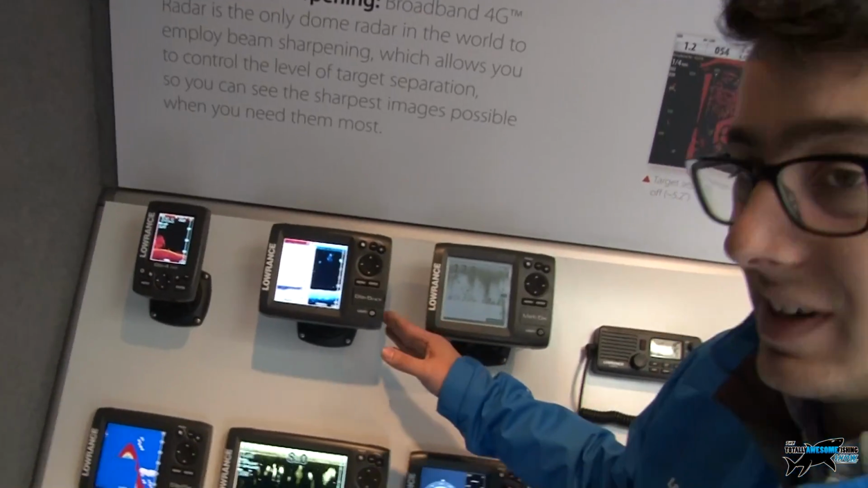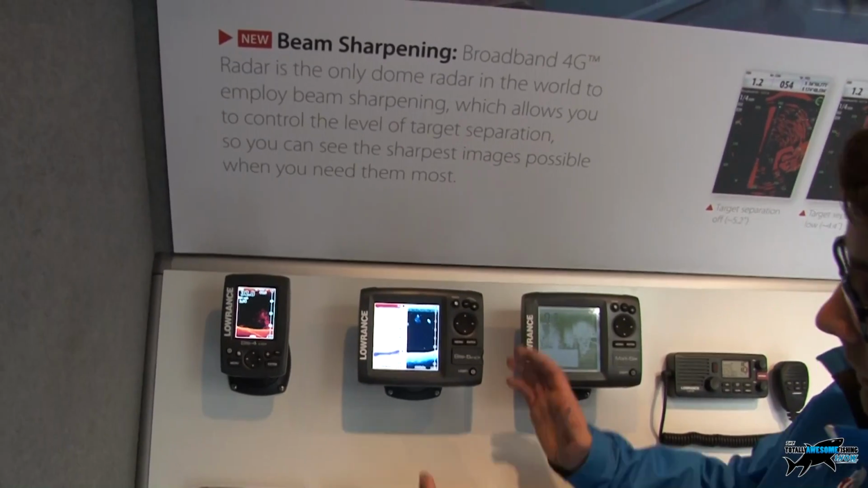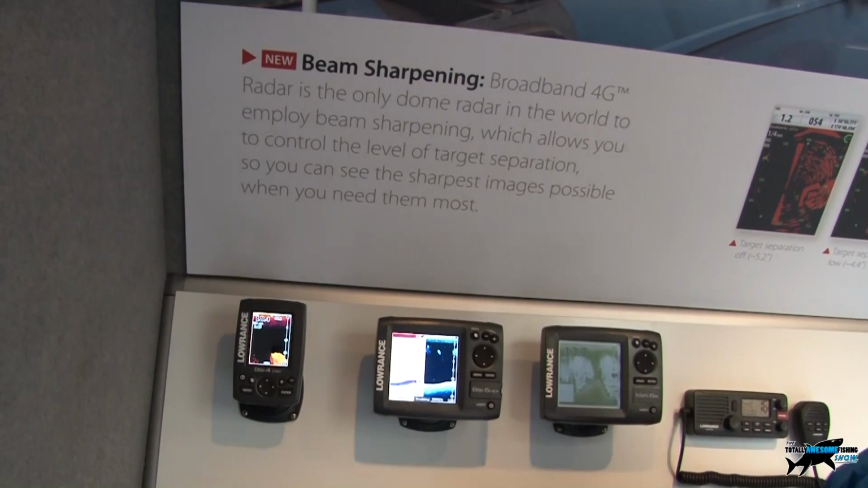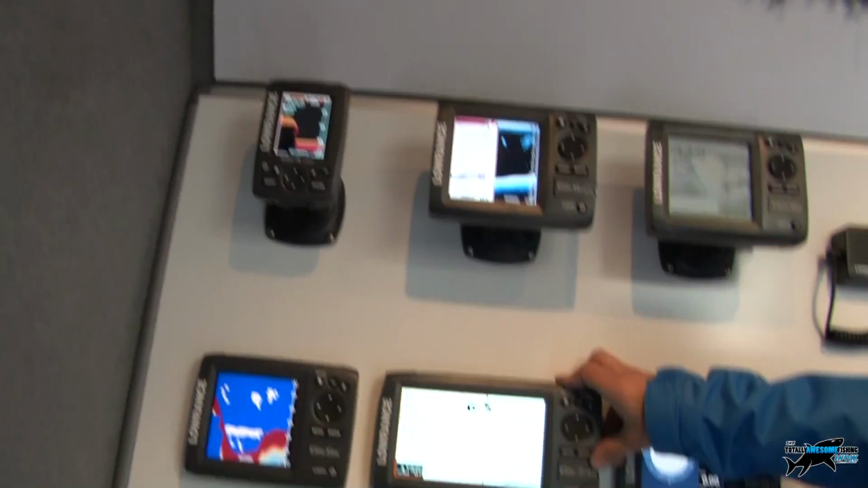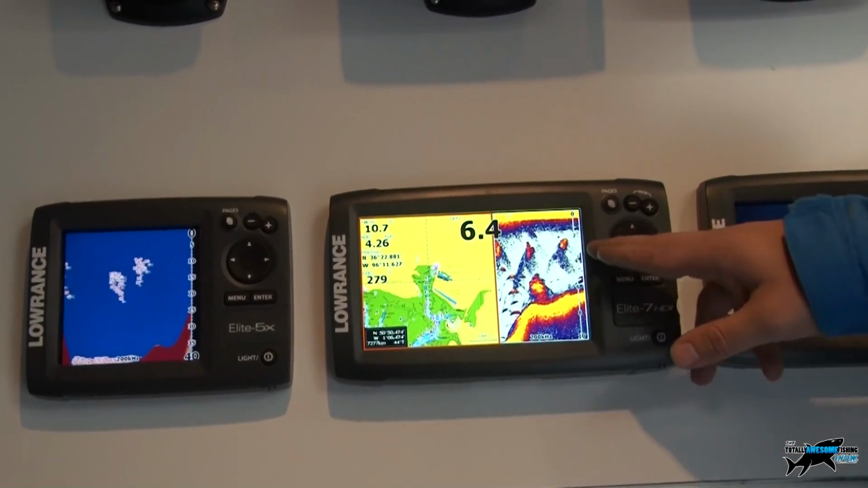So much the same as the Elite 5, but it's the bigger screen, because some users' eyesight's not that great. They might struggle on the smaller screens. They want to go a little bit bigger. That's me. I need big. Wider. So when we split the screens, you can see it's a lot clearer, because you've got two bigger window views. So I mean, here we've got a split showing you the chart and the sonar at the same time.